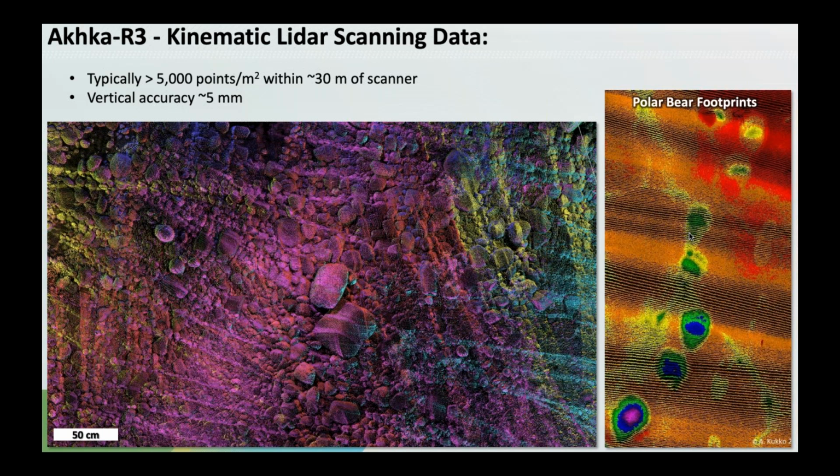But you can see the lines of the scanner, as it's scanning at 250 lines a second, creates lines. And as you're walking along, some of those lines will bunch up. So the data set is not evenly distributed, but you can take care of that in post-processing.